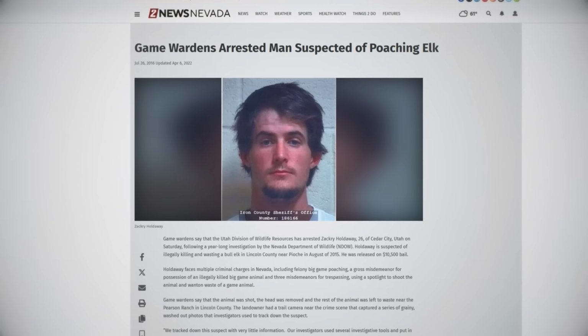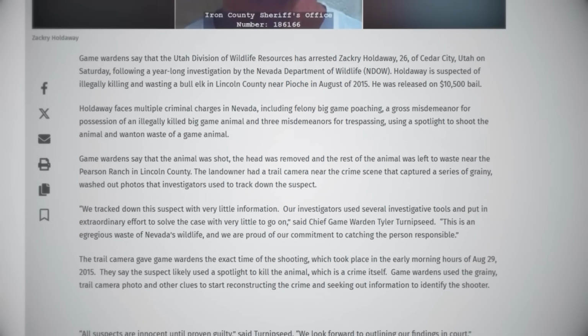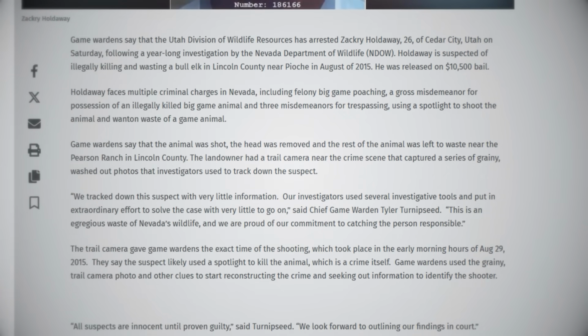Obviously, the gigantic rotting corpse of an elk is going to get noticed pretty quickly, with an investigation being launched by wildlife authorities. They would catch their first break soon. According to 2 News Nevada, a local rancher would come forward with trail cam footage that helped establish a clear timeline, with officials knowing exactly when and where the elk had been killed. The only problem with this is the quality was so grainy that the suspects' faces cannot be seen clearly.